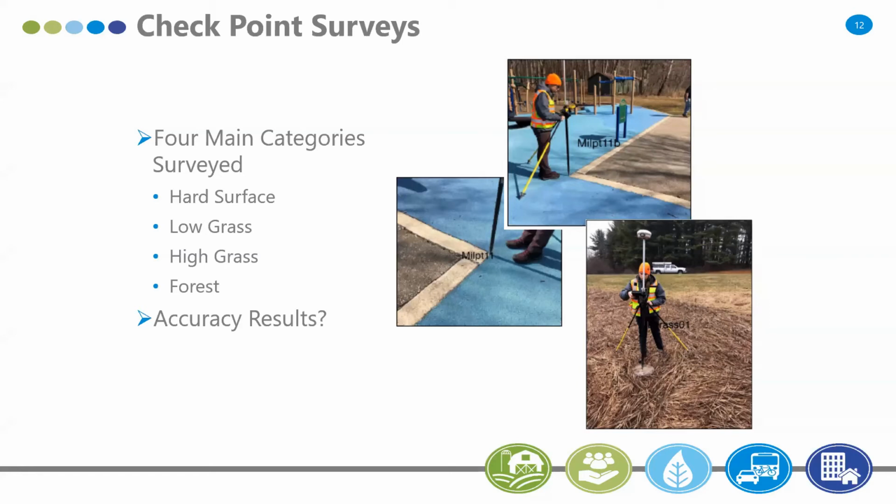We also at that point provided additional vegetated points: grass points and wooded points, high grass versus short grass. It was to be more comprehensive, to truly understand the accuracy that can be achieved in a high density LiDAR data set. So the results, you can go to the next slide.